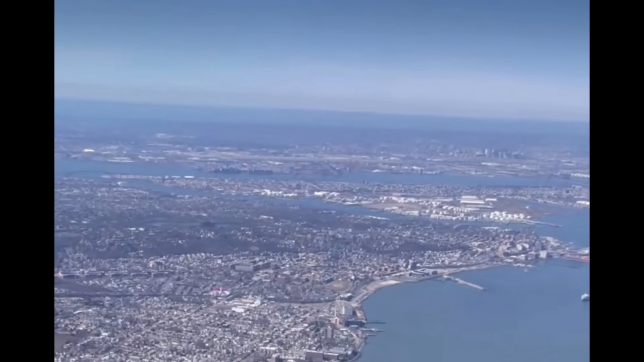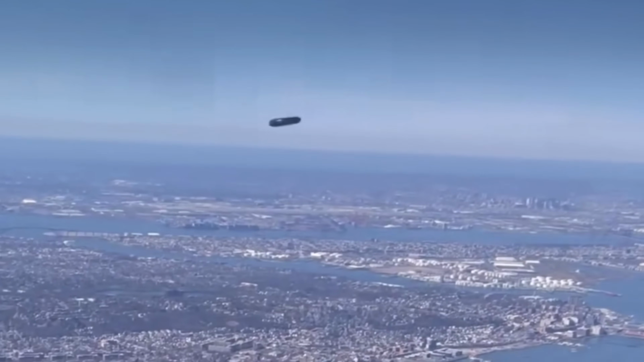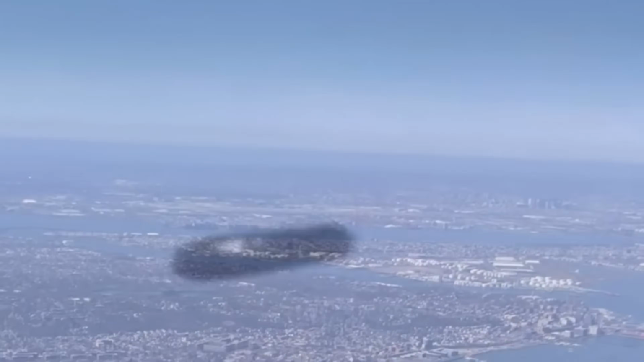Watching the video first, it's so quick that you may have missed it. But as we slow the video down, we can see the strange object. Freezing it here and analyzing the photo, it looks like some sort of capsule. And you can almost see what looks like a window or a windshield of some sort towards the front.